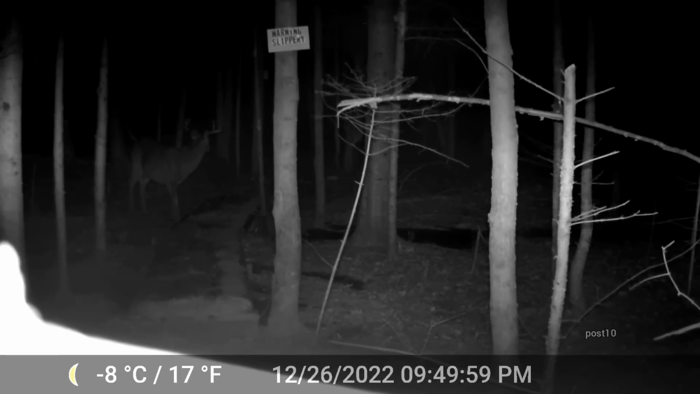Oh, the deer heard something. What's over there? Sometimes in these woods it's kind of scary. In the middle of the night you can hear a giant pack of coyotes howling. And anytime they get close I just start yelling and they run in the other direction. They don't want anything to do with me. Deer's going right back to eating.